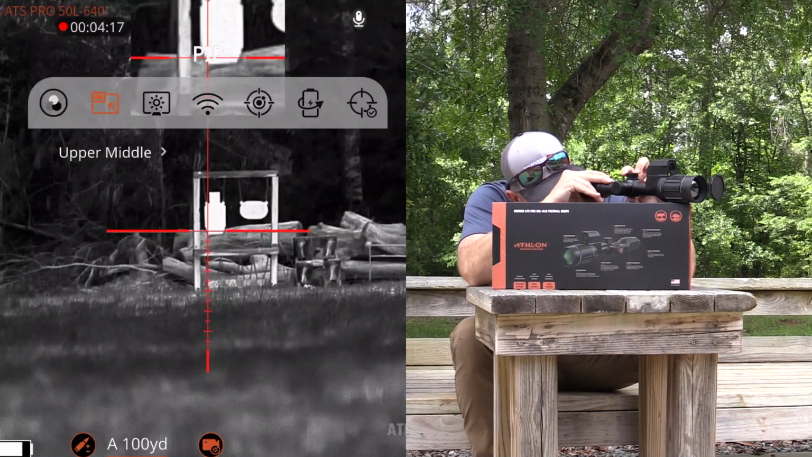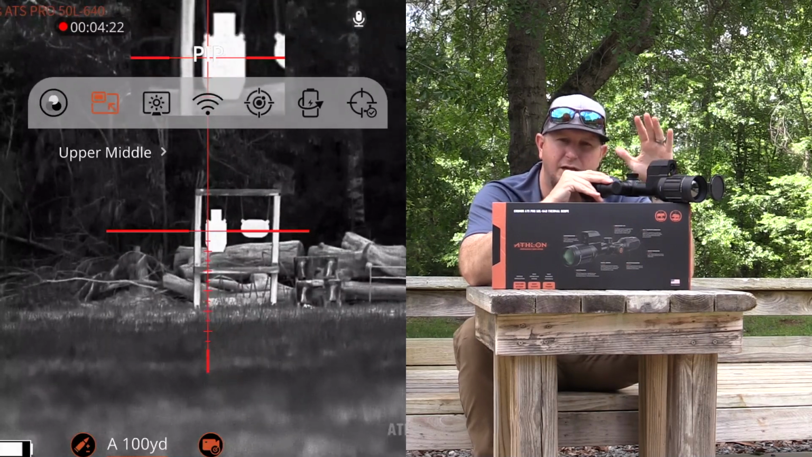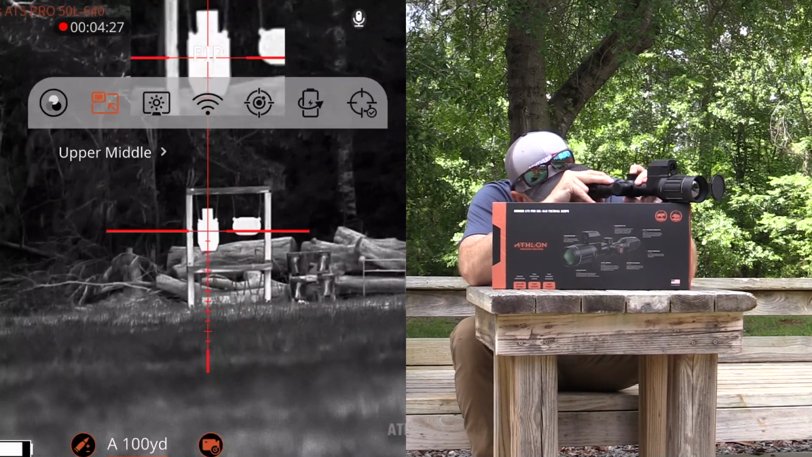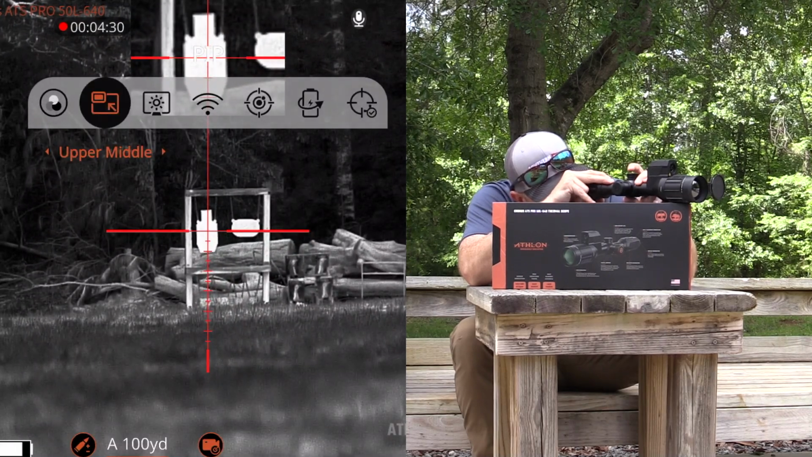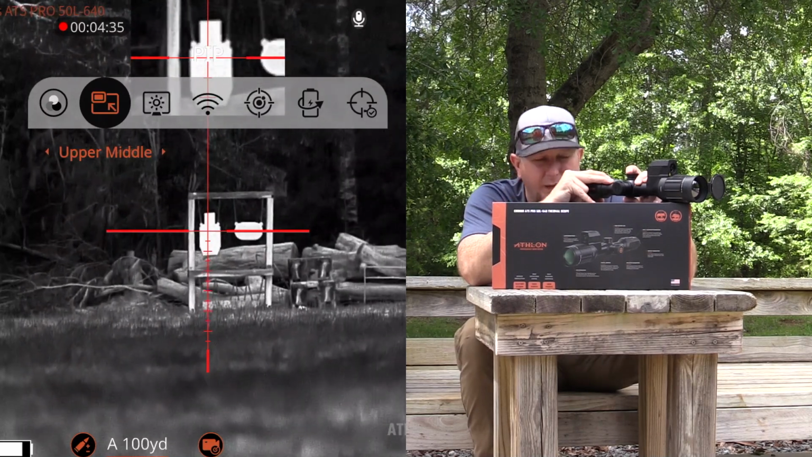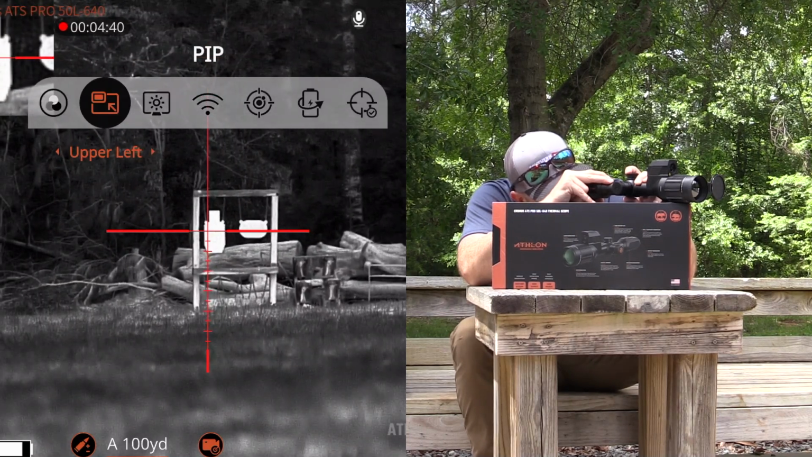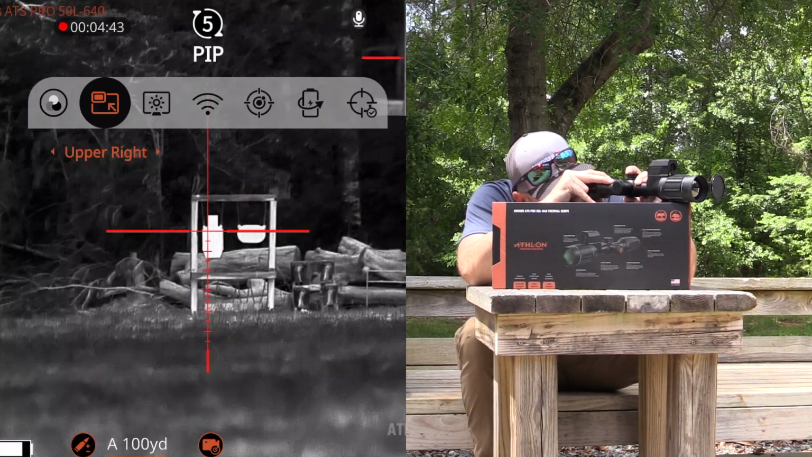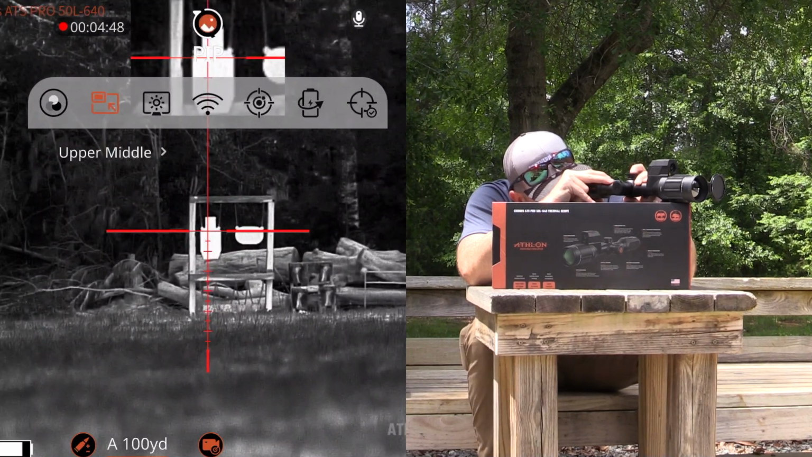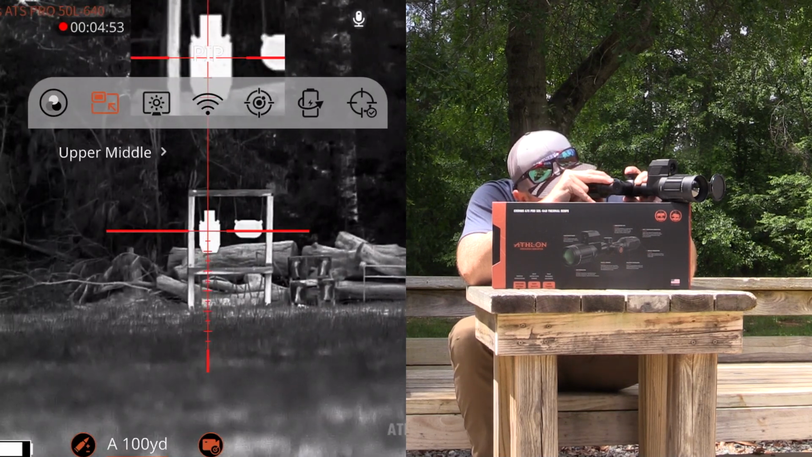The next thing is you're going to go to, again, just left or right, that's how you get to your different selections. And this right here is going to be your picture-in-picture selection. So if I mash the button on top again to select, it will give me the ability to change this picture-in-picture feature and where it's located. I can either have it located in the upper middle, the upper left, I can have it completely off, or I can have it in the upper right. For me, the upper middle is the most comfortable place for that to be because it's very easy for my eyes to track and to follow. So we're going to leave it there.